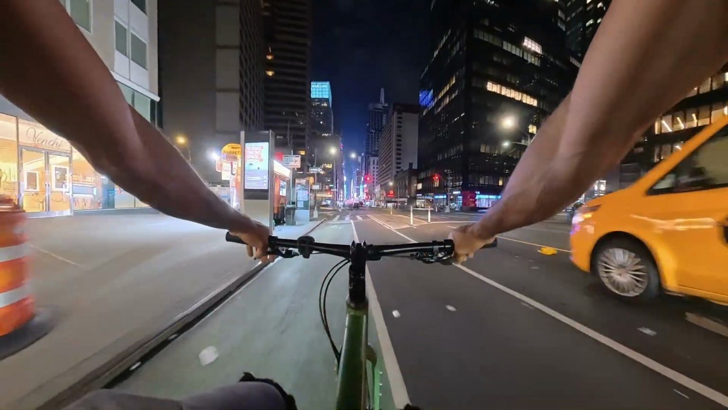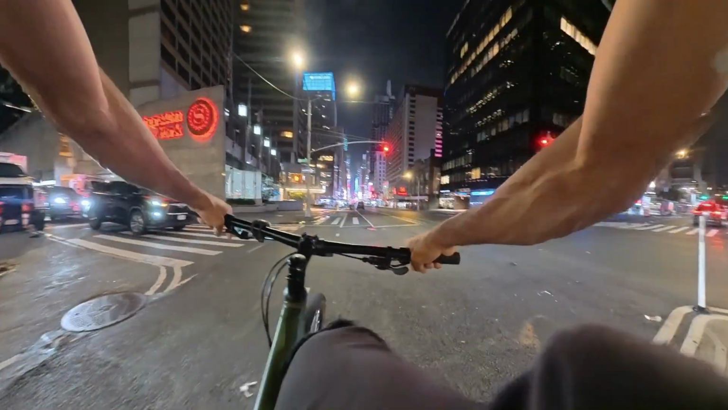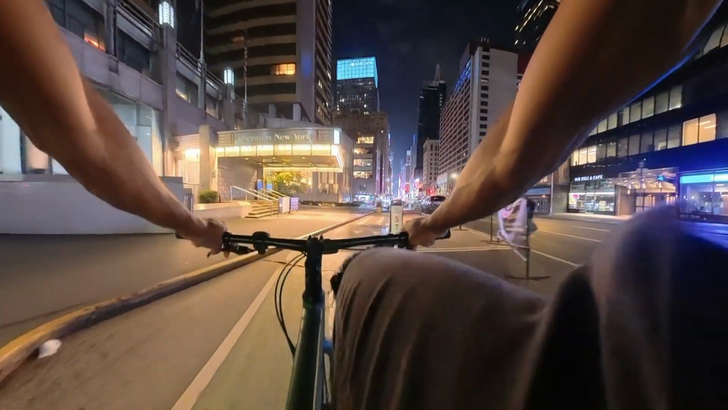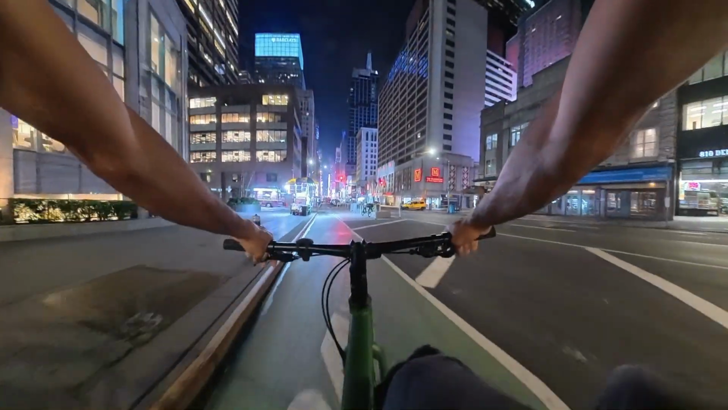What else? The other thing is, it's still red, okay. It's a red on red. The other thing is, what was I going to say? I don't remember.